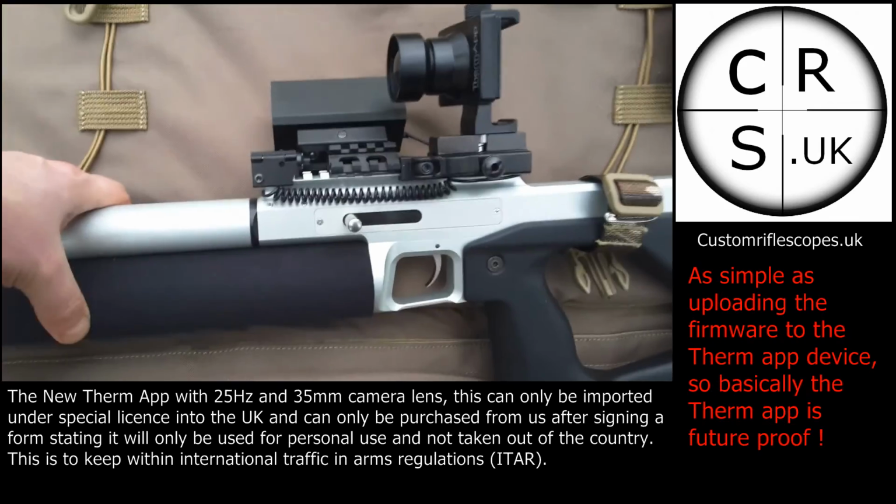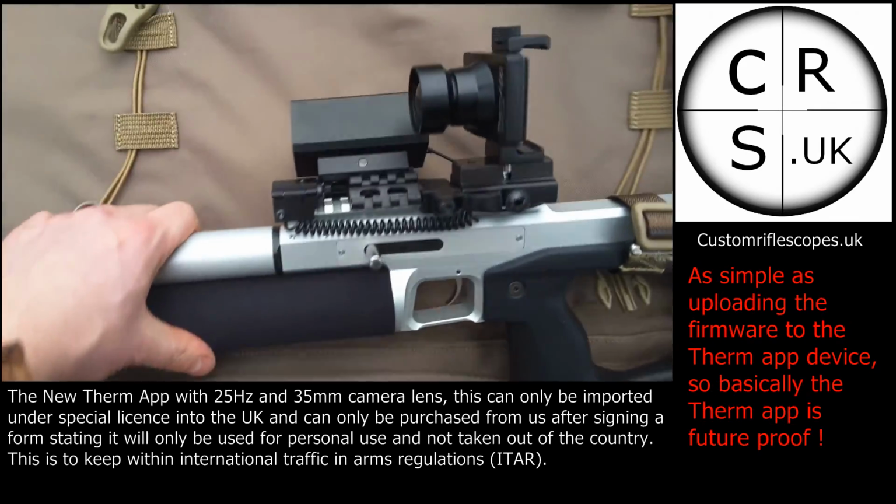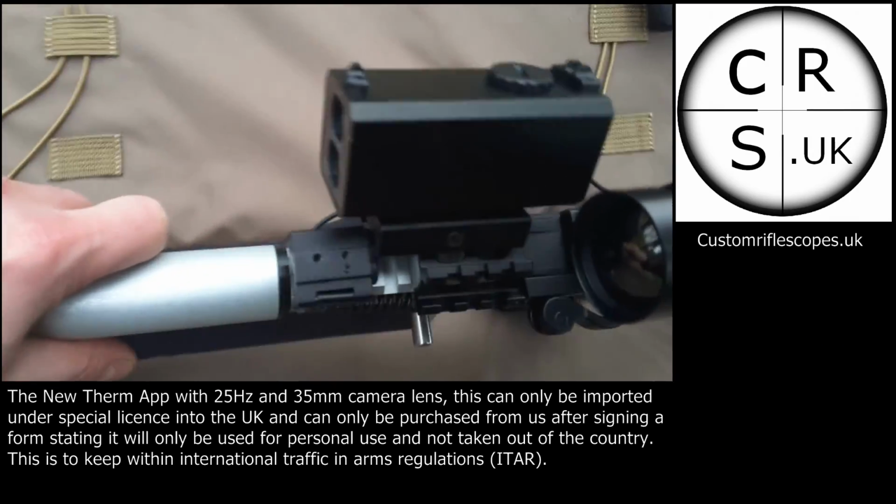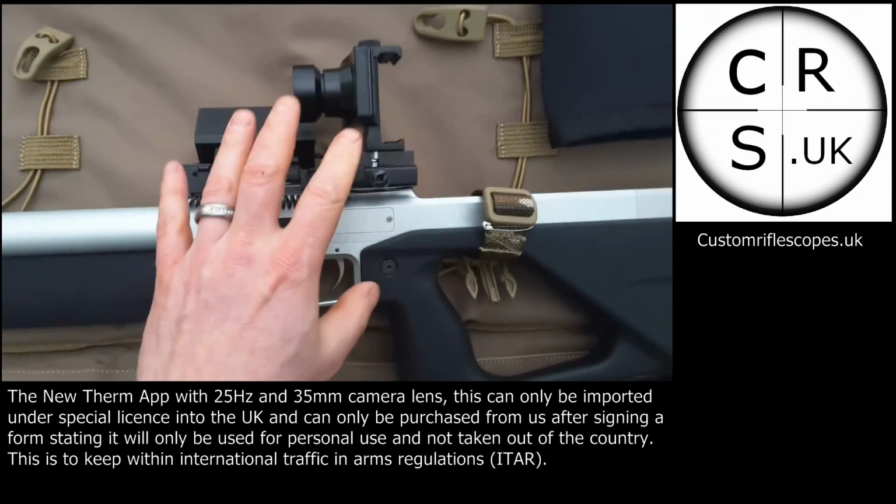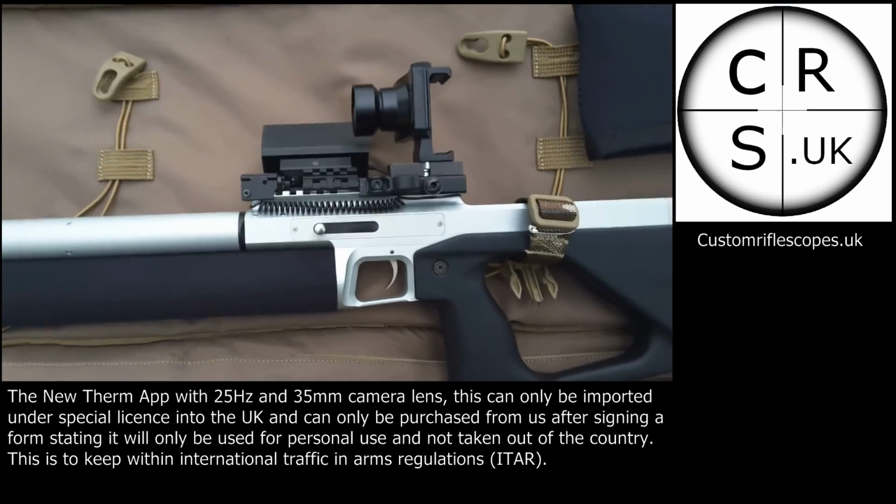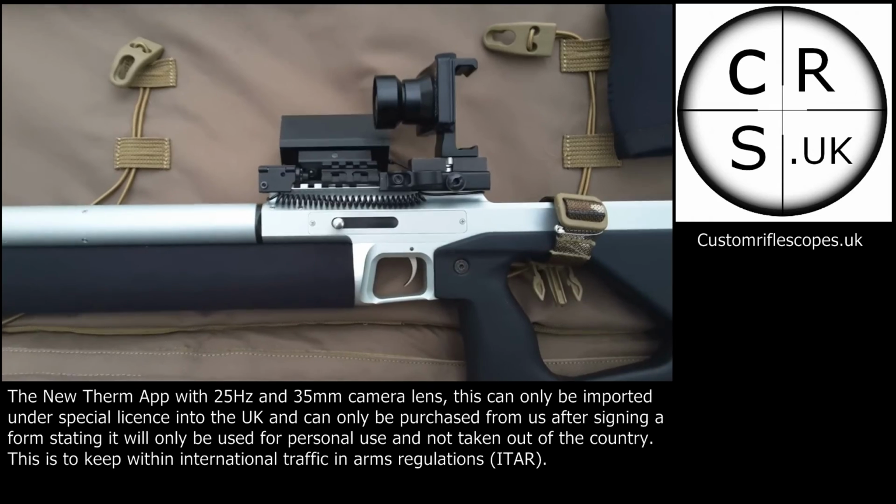The other thing I've done, which I think is a very good idea, is to put a little tiny laser on the front. The reason I've done this is because I do a lot of reviews, and I put different rifle scopes on this rifle quite often. And I find that taking one off and putting one on, having to zero them, is a chore.